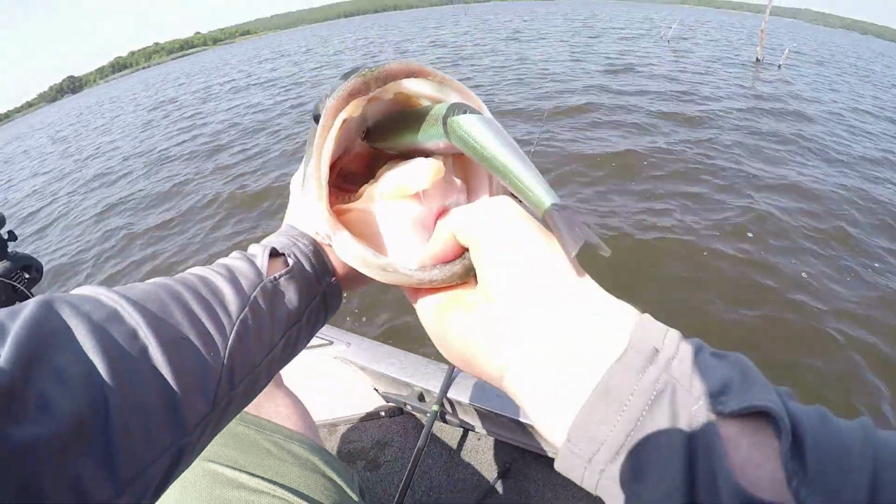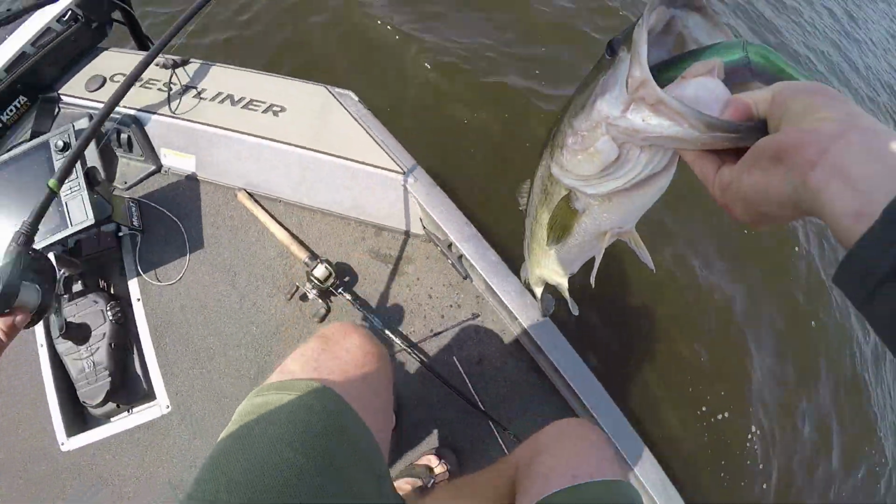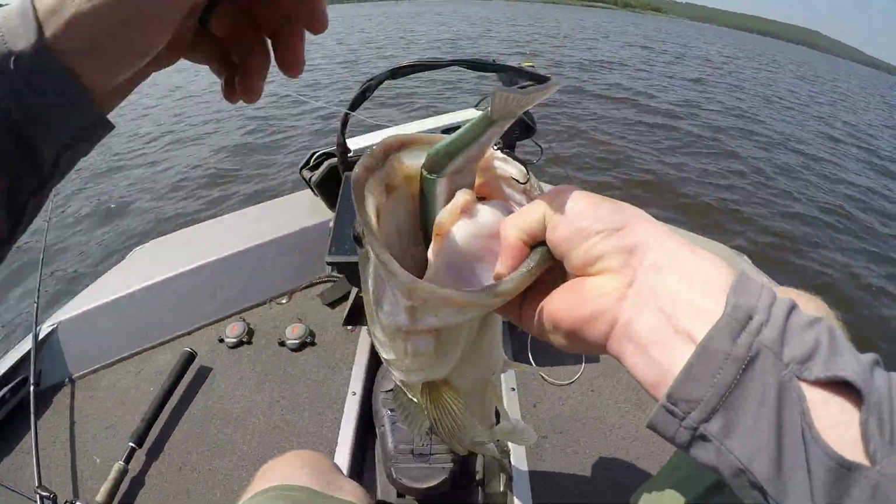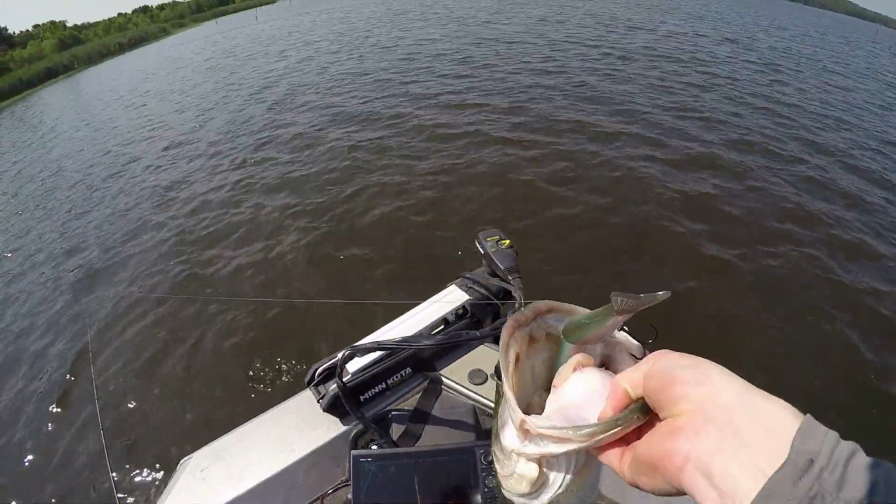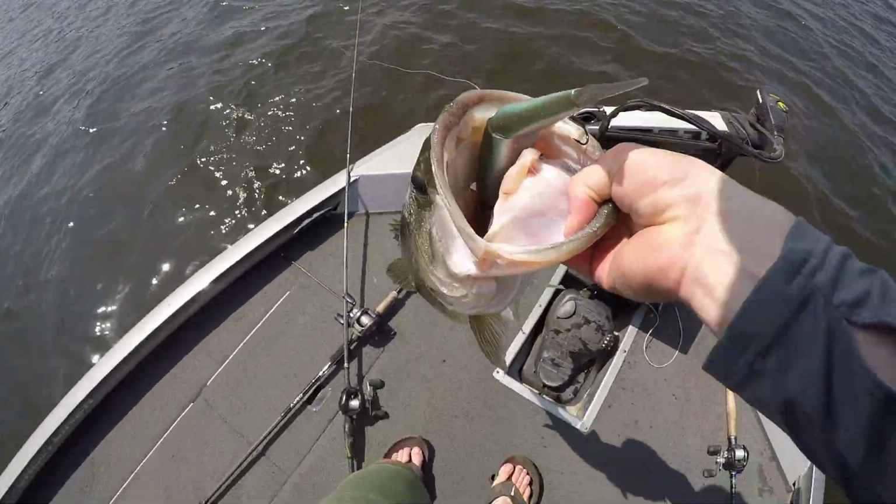It's another solid fish. You think he ate that thing, right? Golly. Yeah, literally my line was wrapped up around my hook, and I started reeling it up and I looked down and this thing shoots up and grabs it. Golly. He ate that thing too. He wanted it. There's another one in there with him.